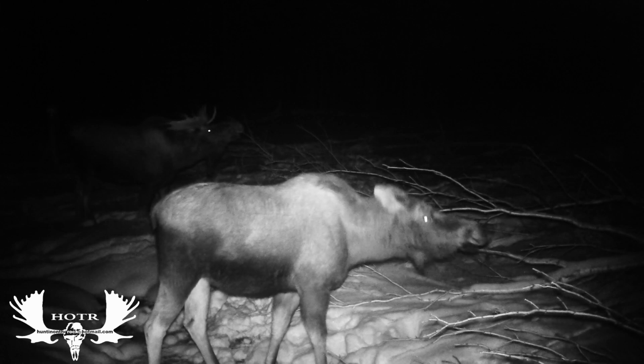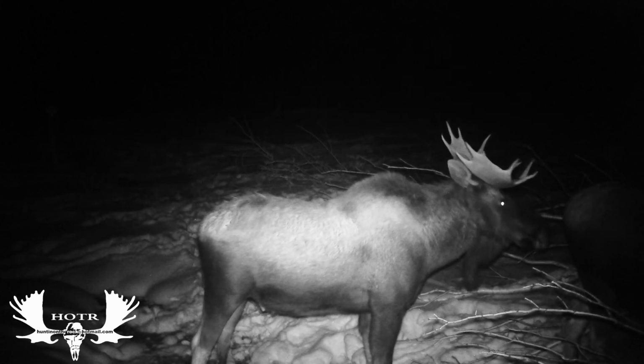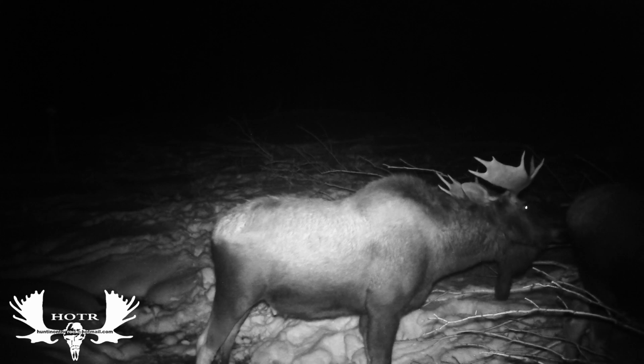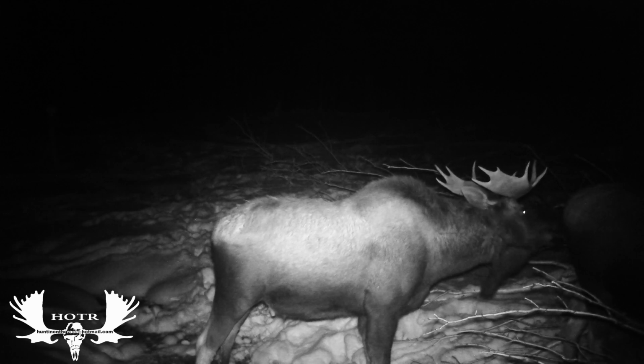And the second thing that caught my attention was this moose was doing a lip curl, and this was like late December. I never dreamed that a bull would be doing that this time of the year. But anyway, the camera shows it. He's actually doing the lip curl. I'm not sure why, but it was pretty interesting to see. This bull may have been in the mood, but typical female, she had other things on her mind.